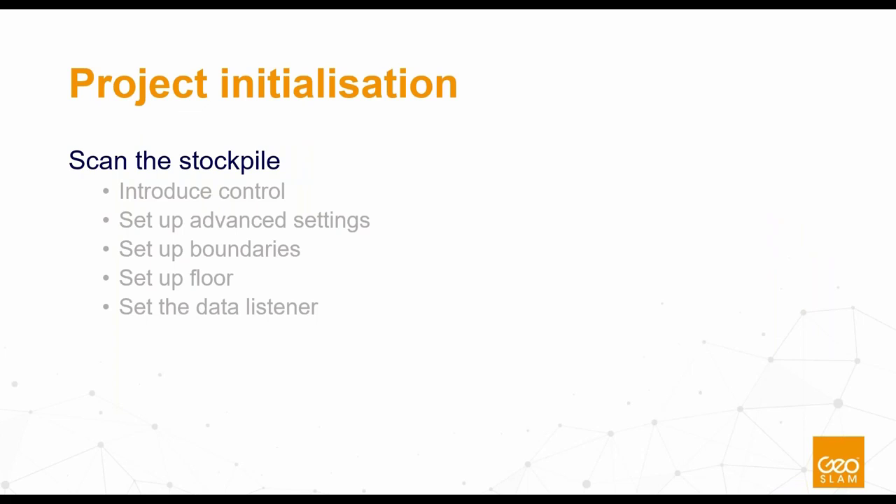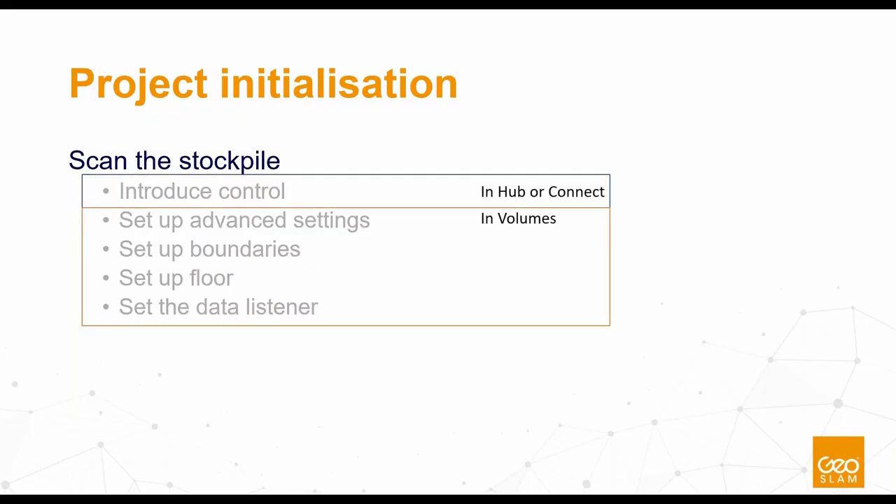So I've split this into sections to make it easier for you to understand. The first bit we're going to talk about is how we do the scan, and what we do in the scan to make this process as easy and as automated as possible. And we will dive into what is changing with GeoSLAM Hub, and how we're going to slowly transition into GeoSLAM Connect, and how that's going to help with all this.